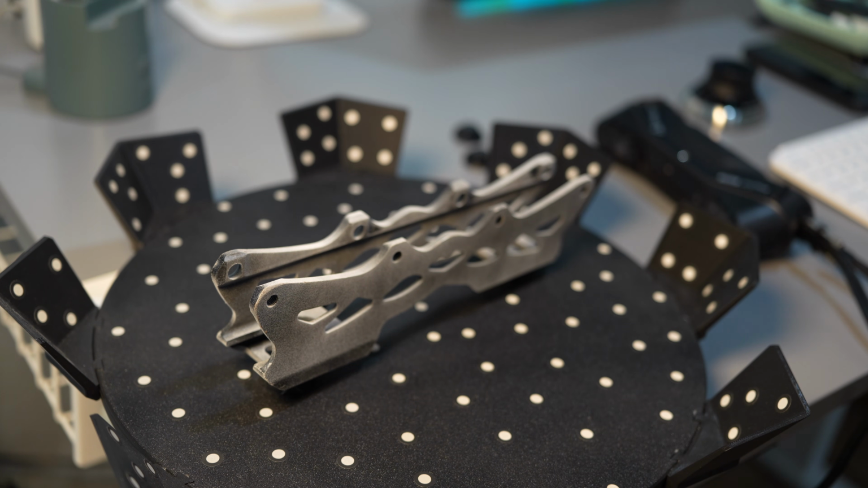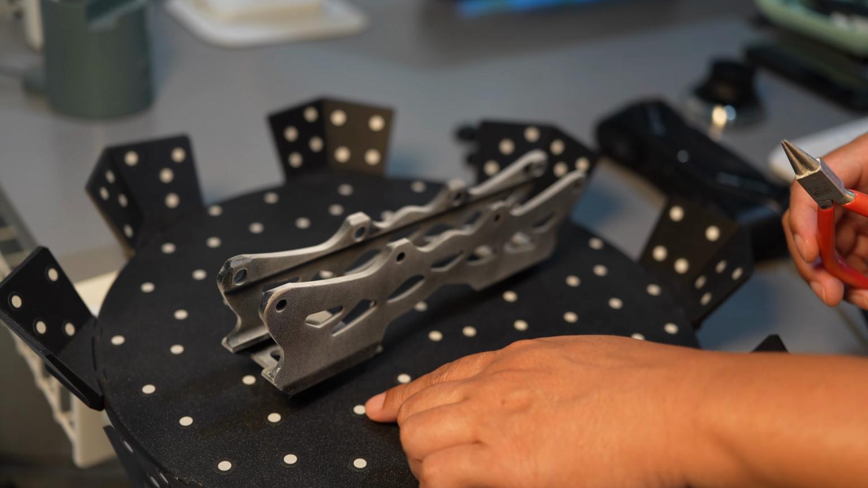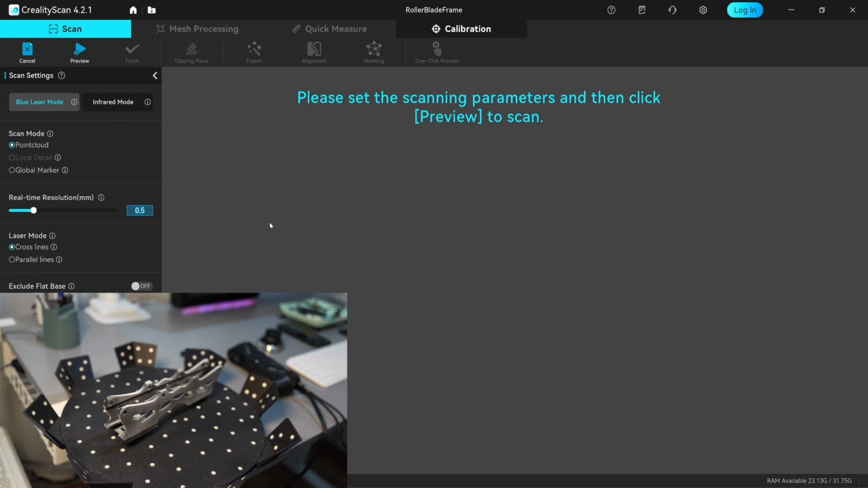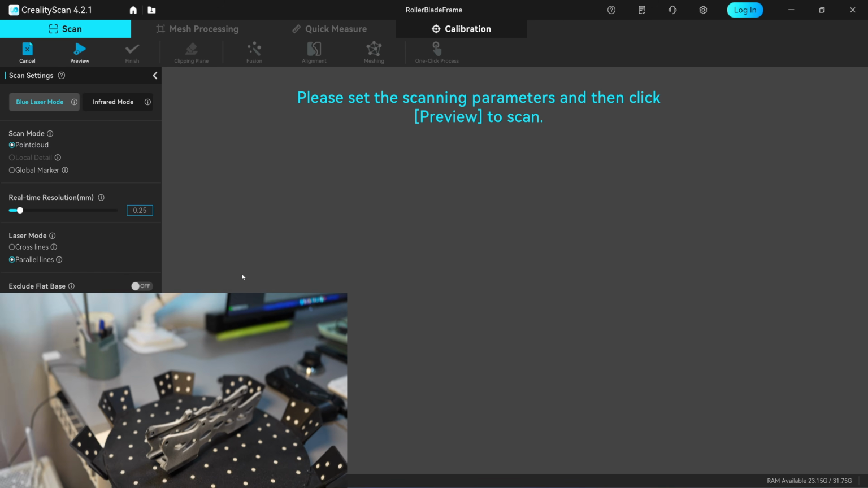When placing the part on the turntable, raise it slightly, about 10 to 15 millimeters is ideal. Setting it directly over the marker dots can cause problems. Before starting the scan, you need to set the right resolution. Since this part is over 20 centimeters long and has mostly flat surfaces, I will set it to 0.25 millimeter.